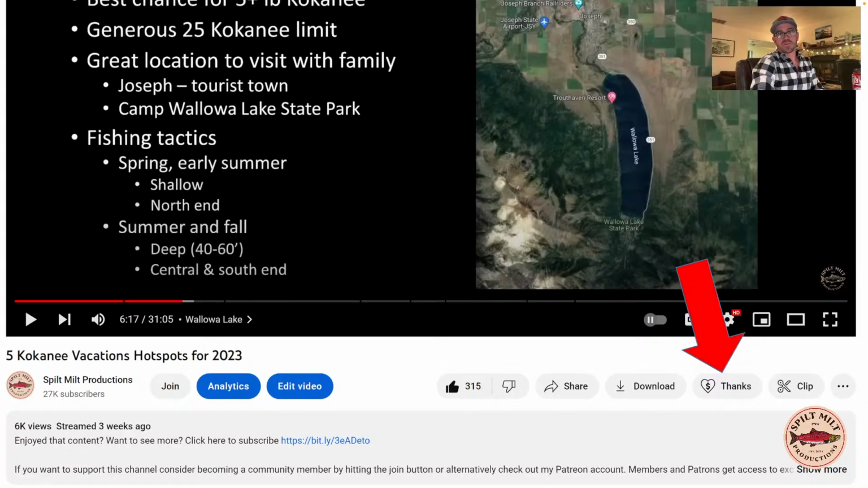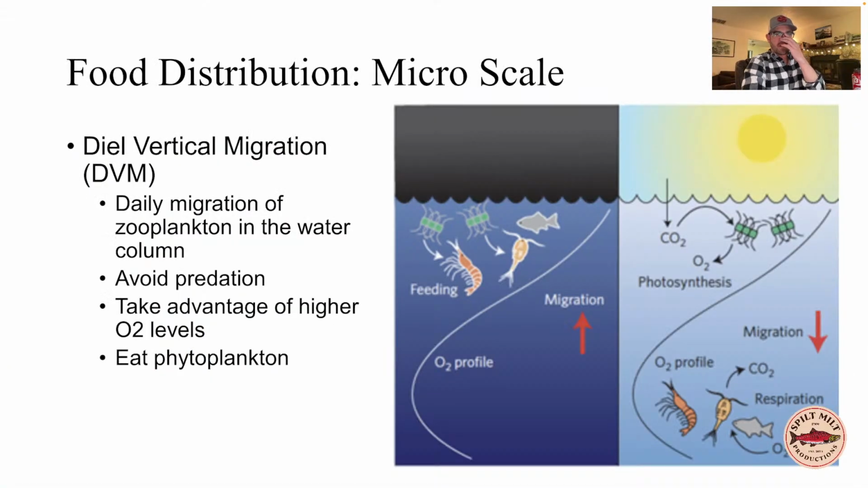All right, I'm going to keep moving on. Now let's zero in a little bit on depth, and then we're going to come back to location again. I really want to emphasize depth before we get into talking about late summer and stratification spawning. So this is that micro scale.